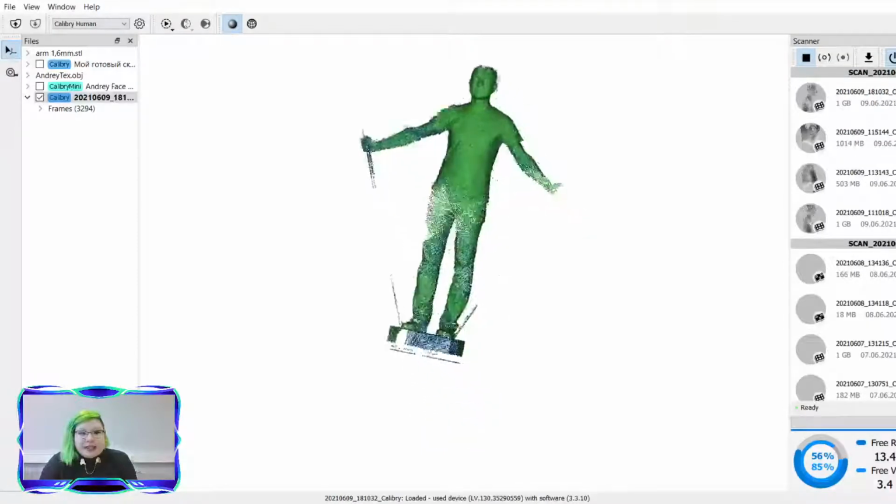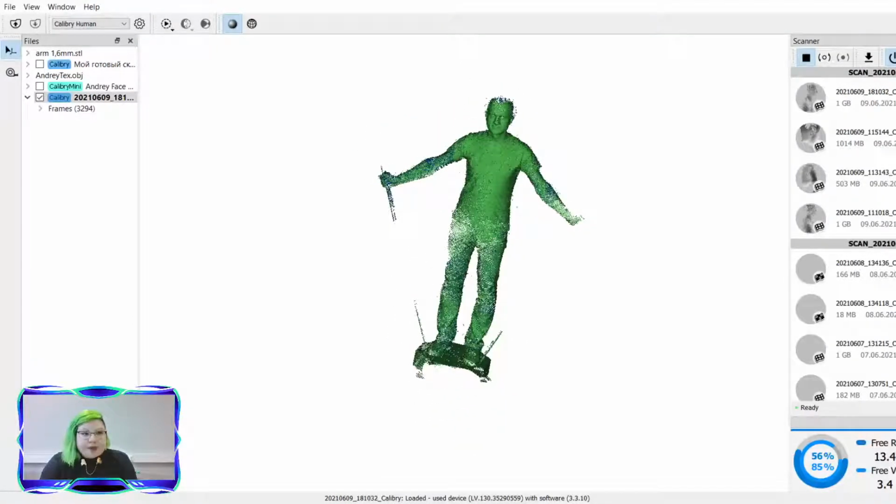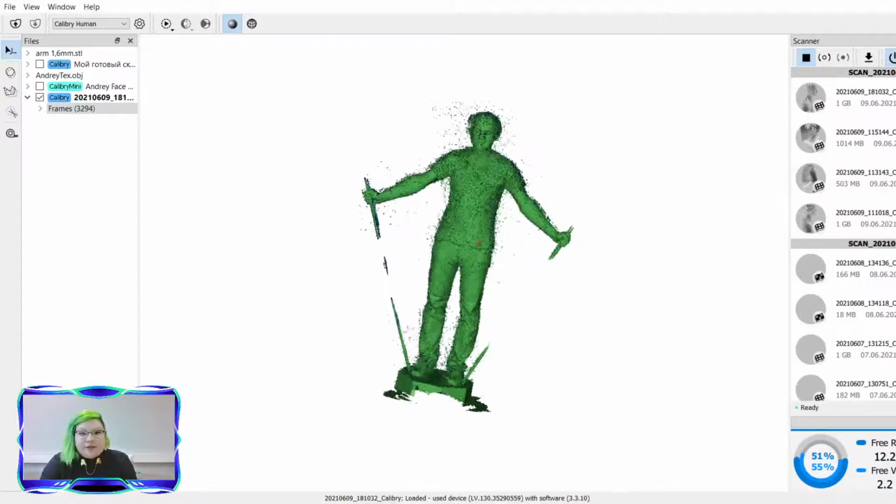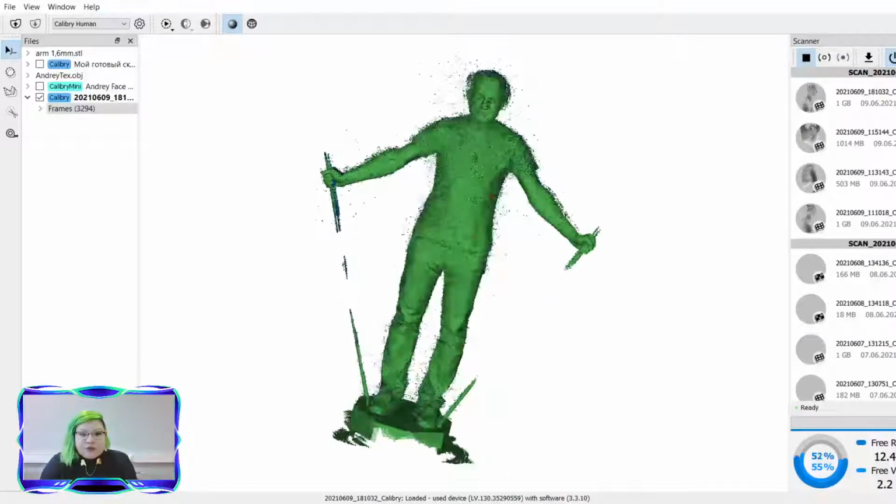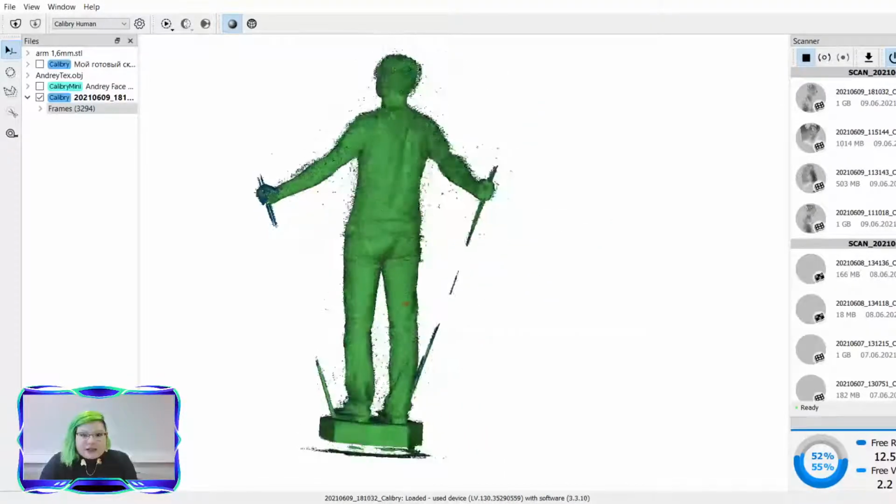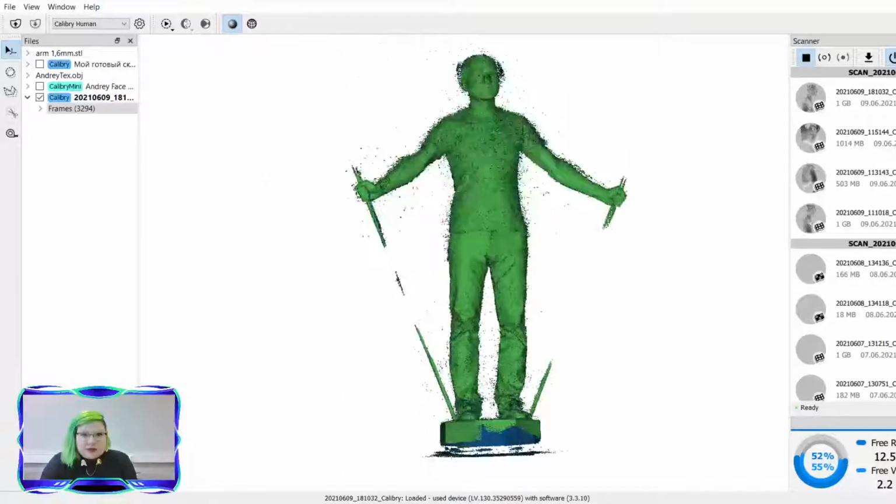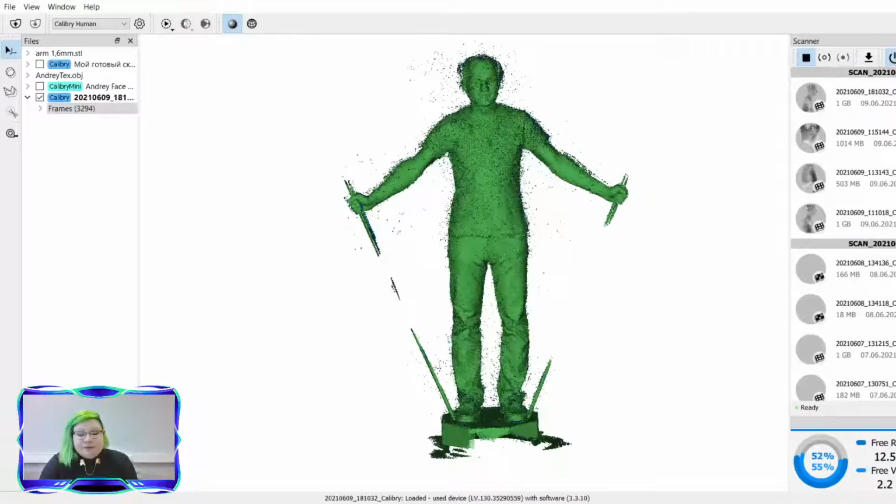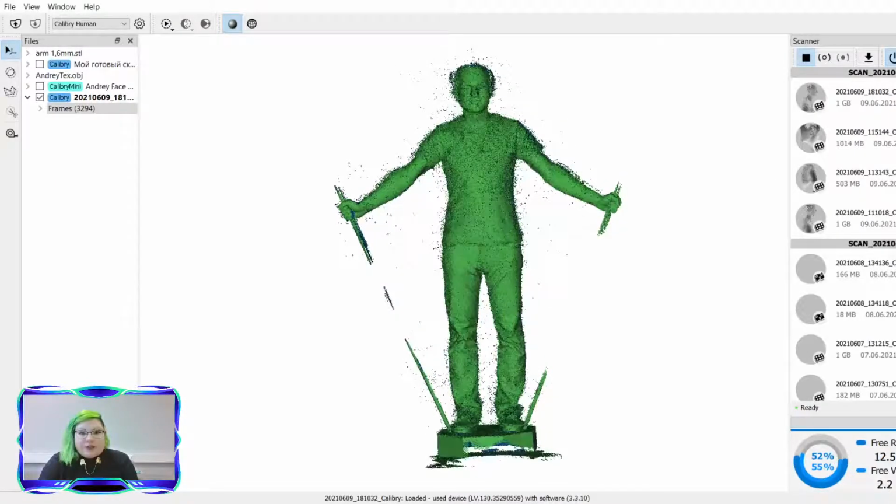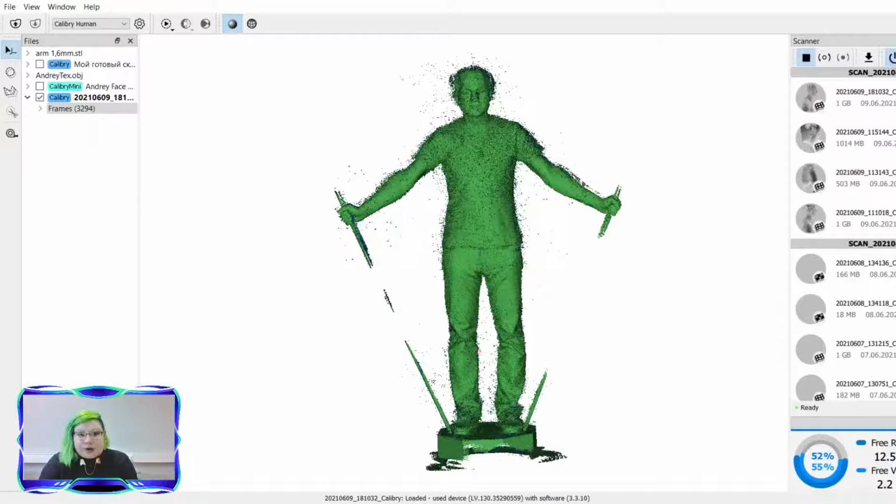So here's the scan that we just made, and you can see it's a bit more than 3,000 frames, and we have definitely captured all of the details from the head to the arms to the legs and all of the torso in just about 3,000 frames. You can always shoot for more, and I have made models with about 5,000 frames, but this is definitely enough data for us to construct a model.